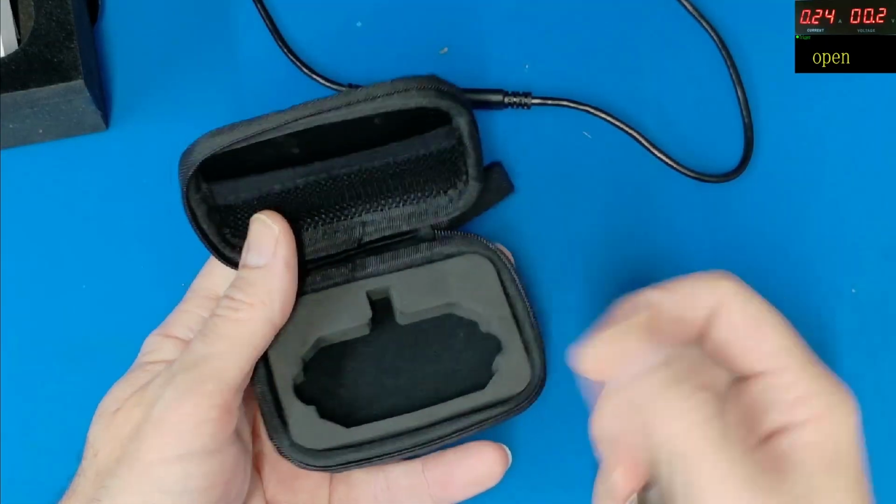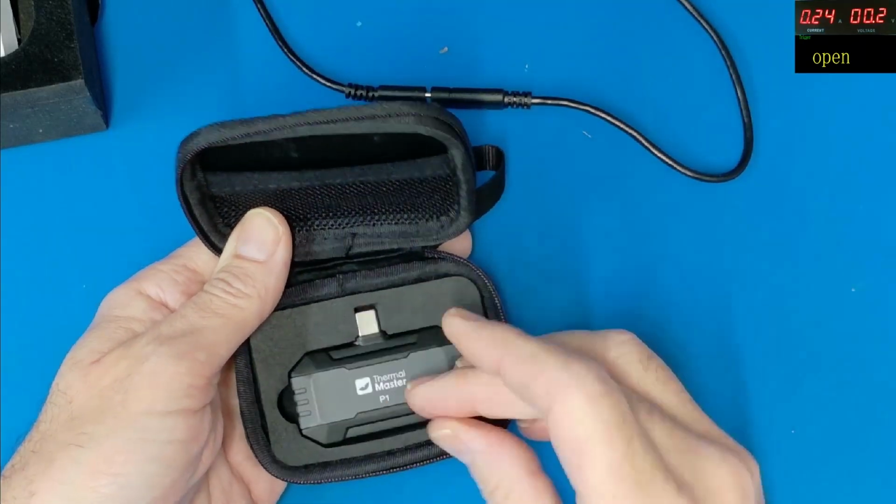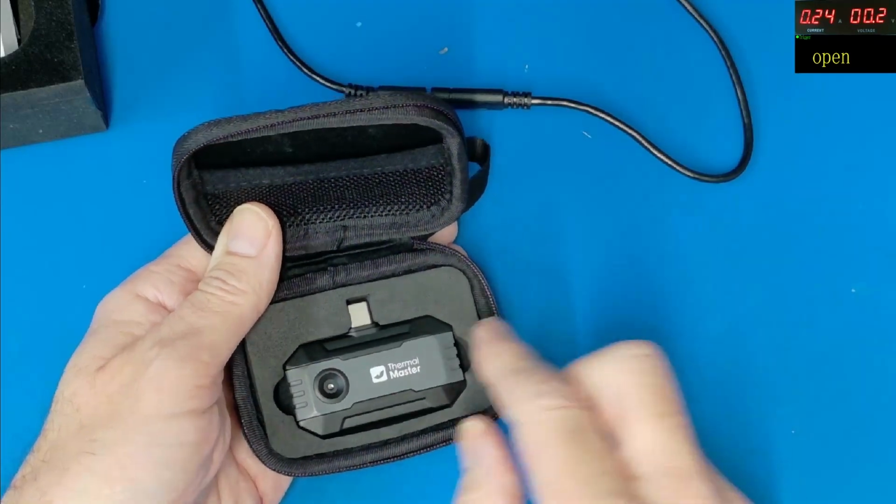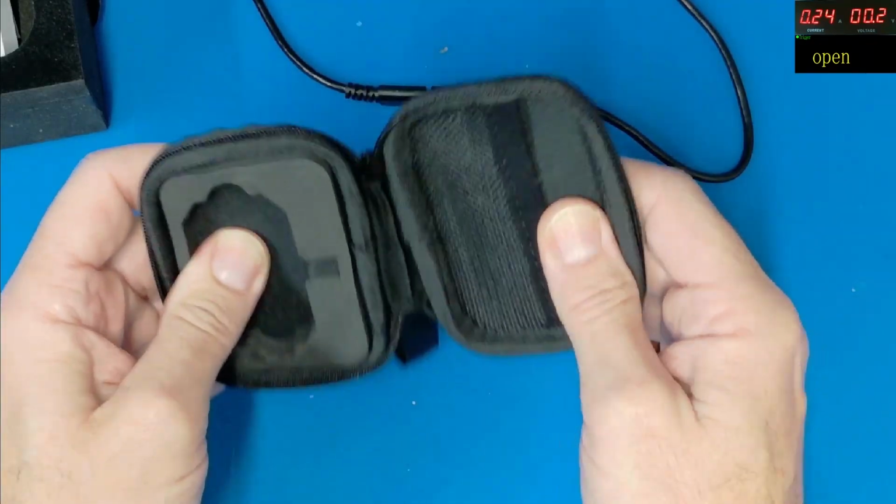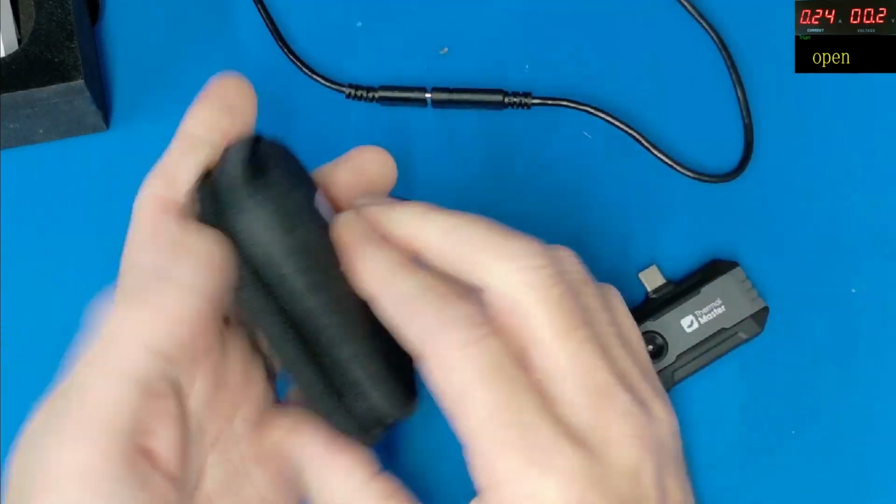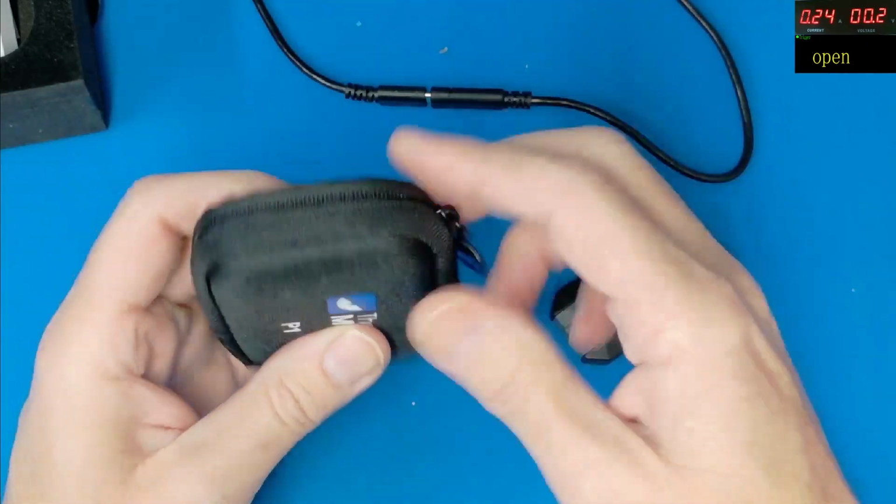The main unit, custom made foam insert there, so it keeps it nice and snug, and it'll fit in either way, as you can see on there. This has got some reassurance for padding as well, very thick at the top and at the bottom, so it is going to take some knocks and drops, certainly absorbing the impact to the delicate camera.